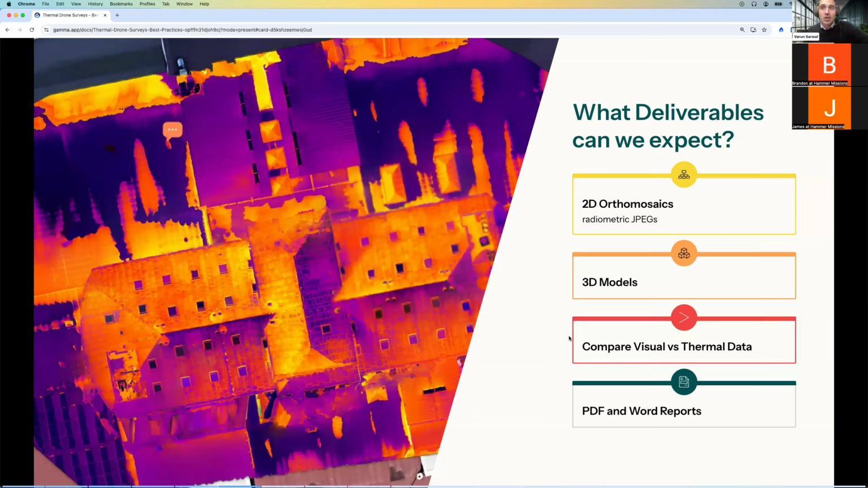You need to be able to have the context to understand why a certain anomaly is happening, why a certain area doesn't look quite right. And the final output is PDF and Word reports, which are obviously recommendations once you've had the findings, on what to do next. Because as we all know, the data is only useful once someone is able to